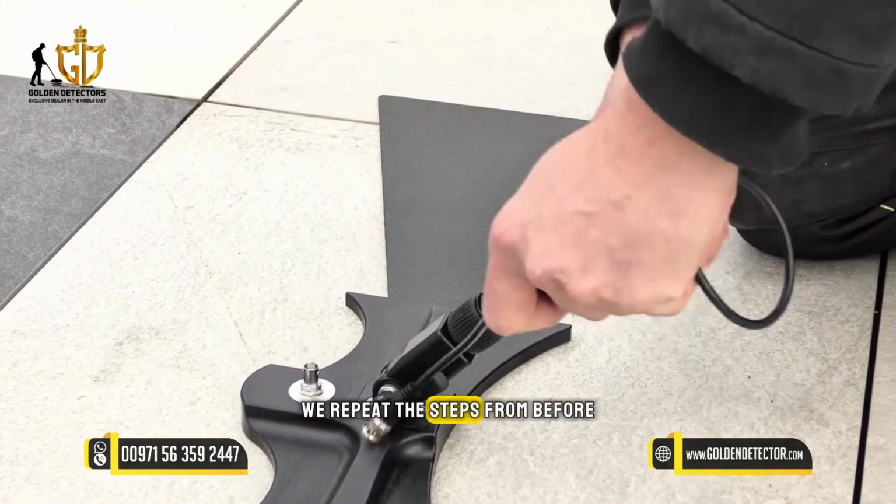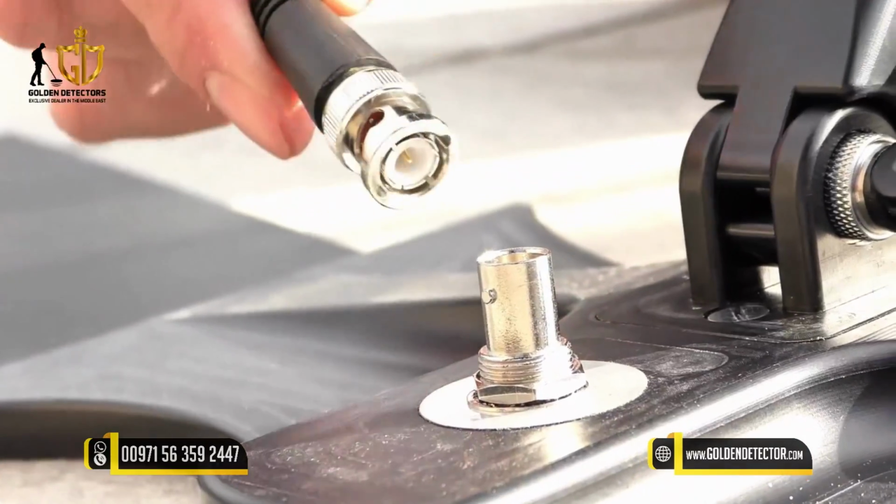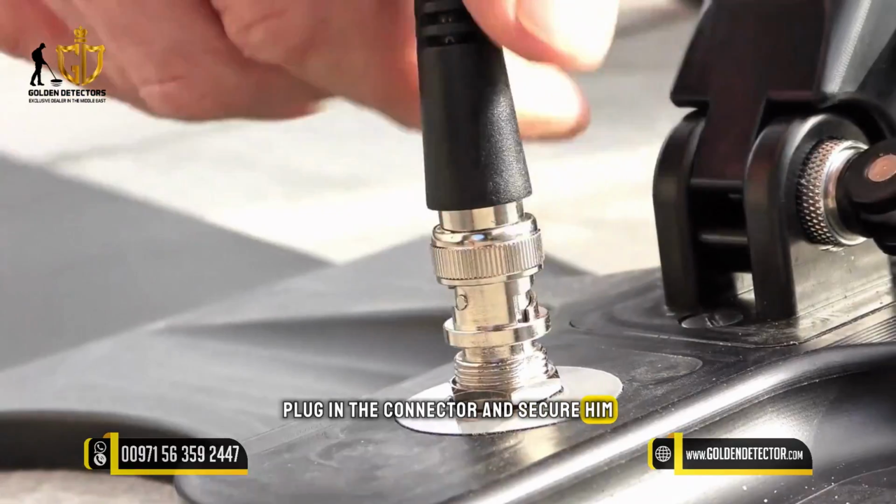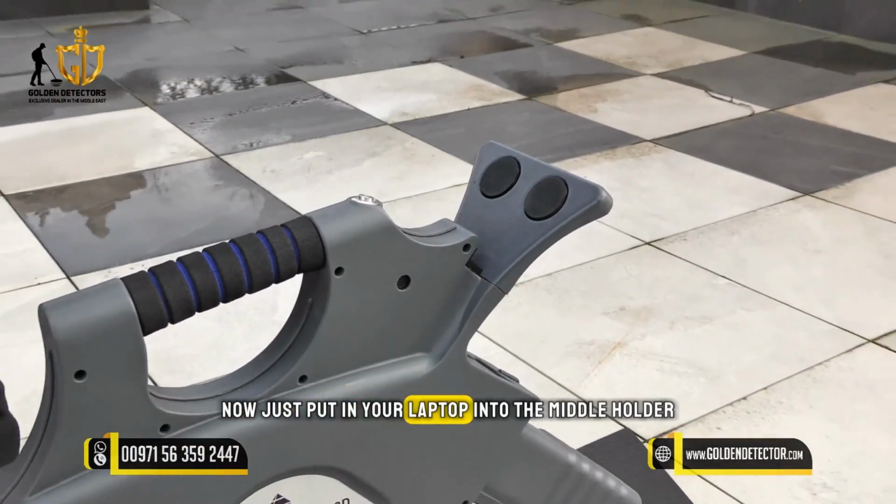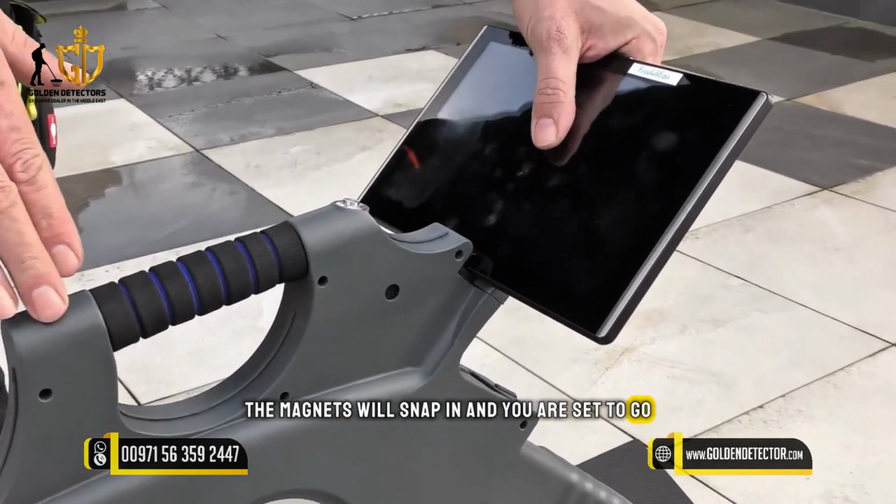We repeat the steps from before on the rear antenna. We line up the cable, plug in the connector and secure it. Now just put your laptop into the middle holder, the magnets will snap in and you are set to go.